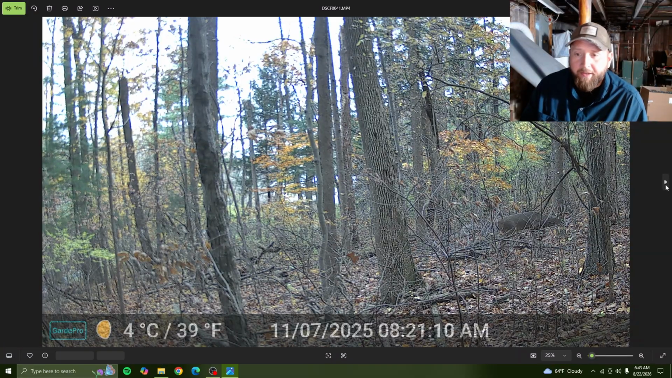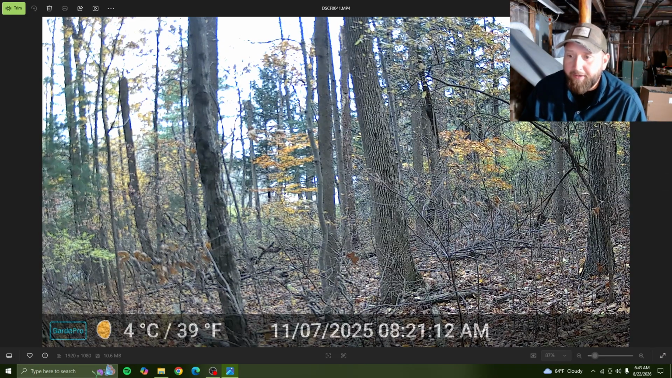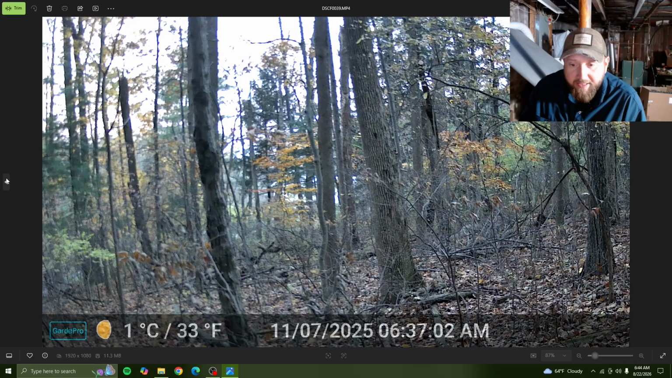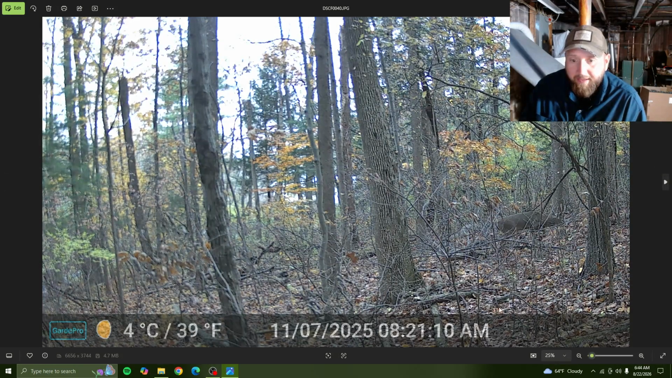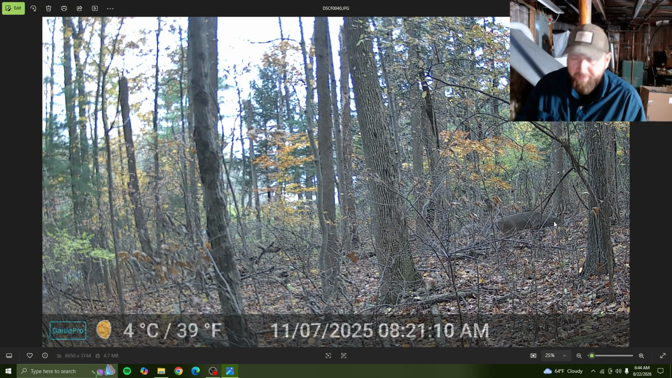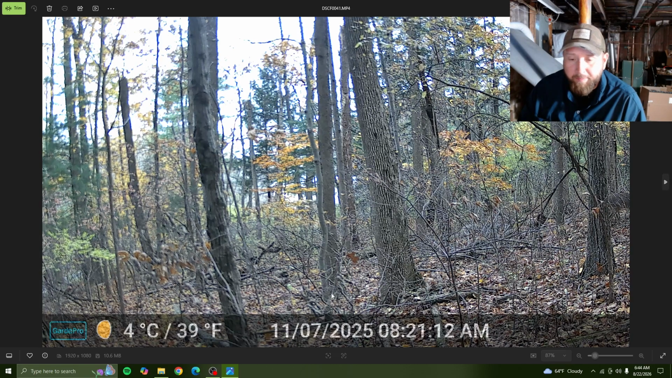Oh, we got another buck. Looks like a nice one. Oh, did you see that? 1, 2, 3. Look at how high that is. Oh, he was chasing that doe. There goes that doe at 6:37. 8:21 was in the morning. Yeah, so this buck was chasing that hot doe. Look at his head pointed down. Oh man, why didn't it pick it up? That was a big boy.